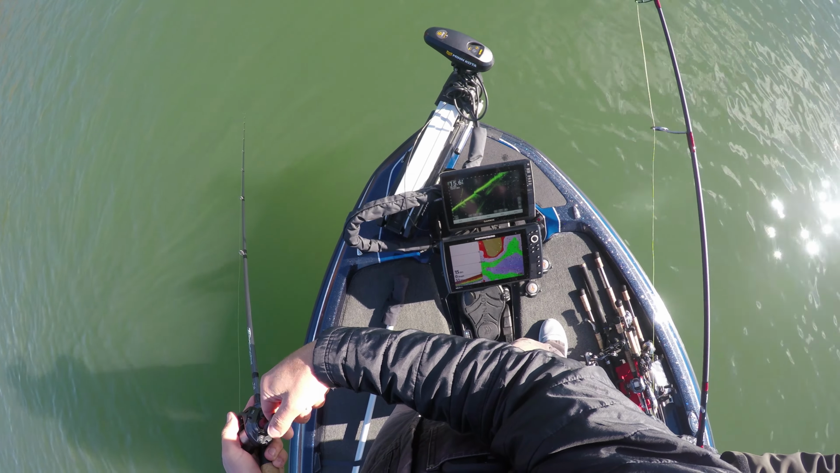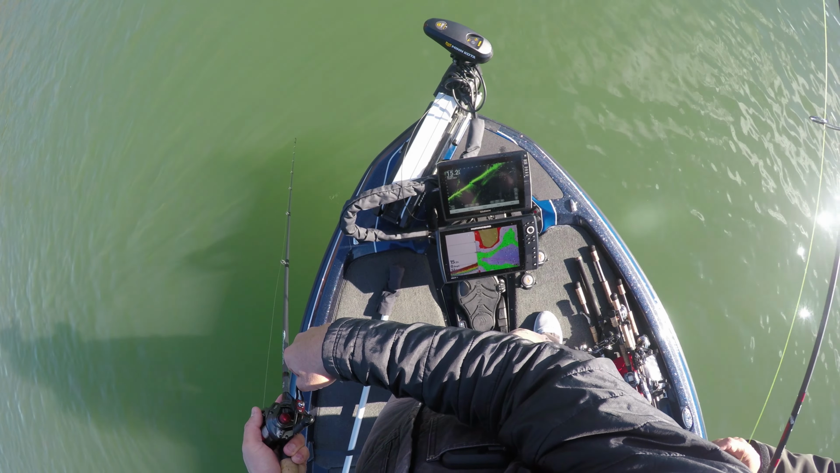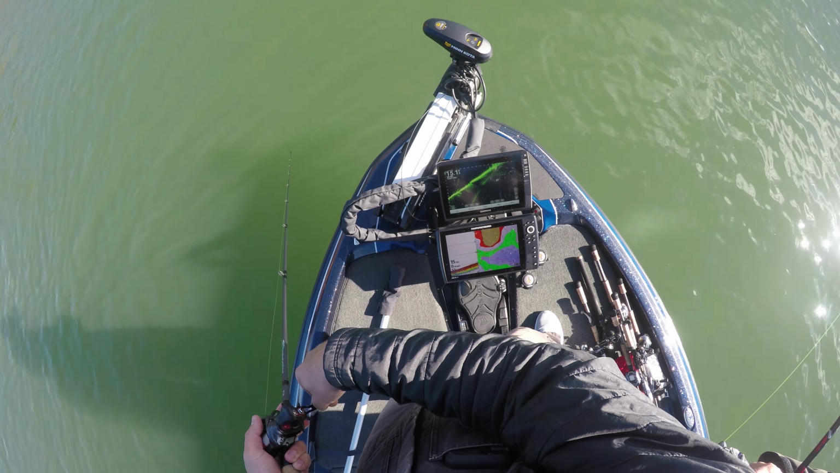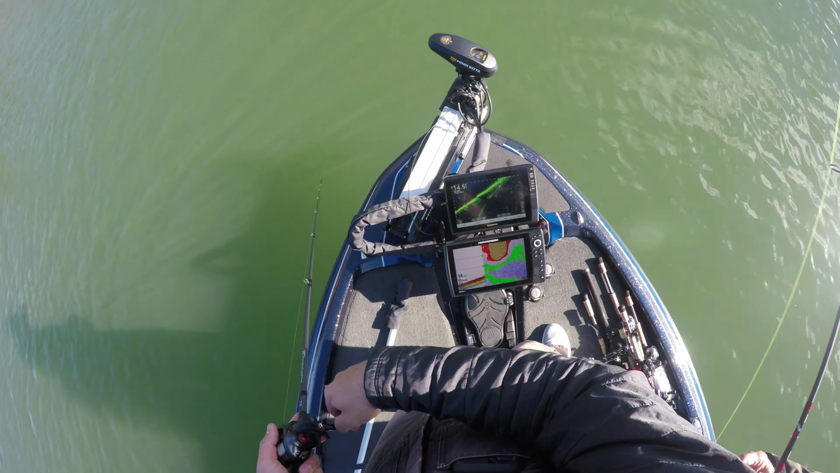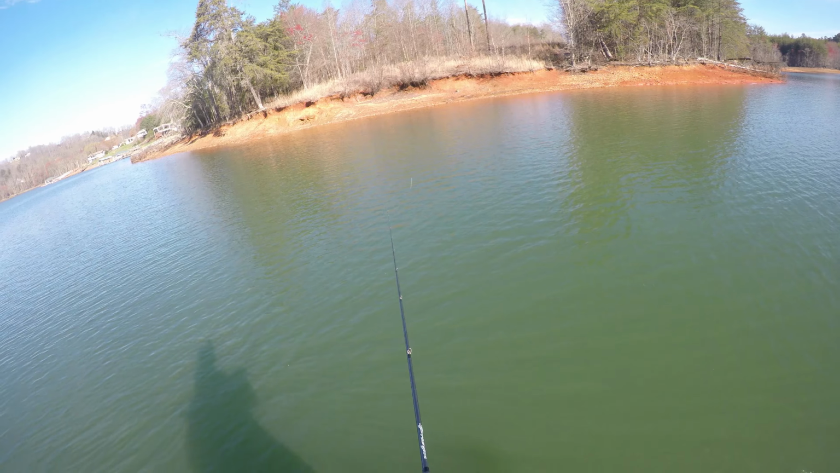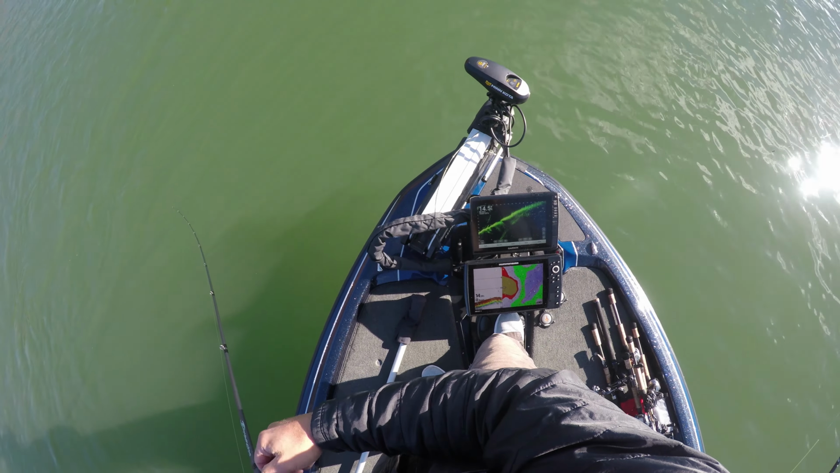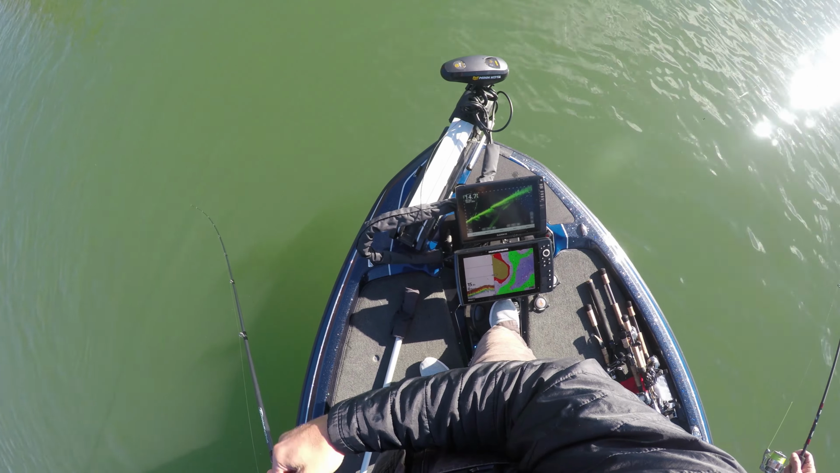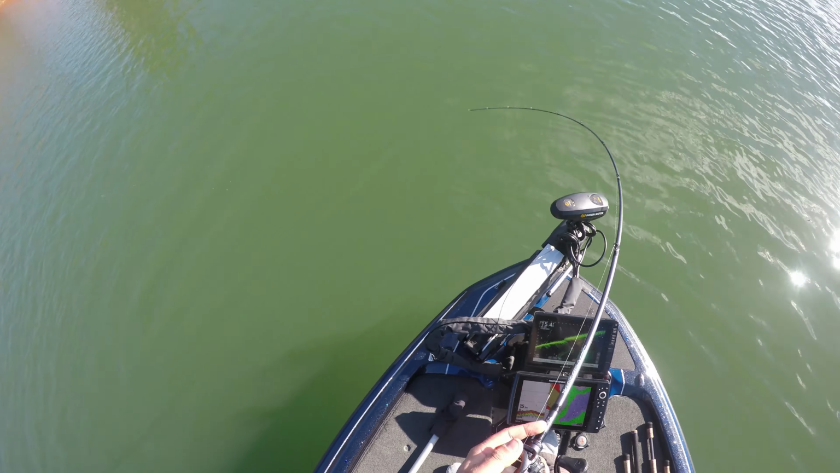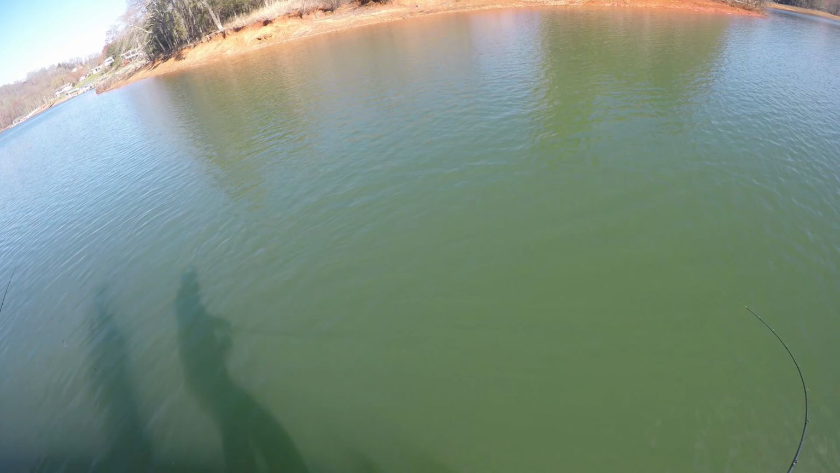There he comes. Look, he got excited about that. That's a big fish. I think he would have eaten it if I had a little more room. Got him. Biggin', dude. Oh yeah, biggin'.